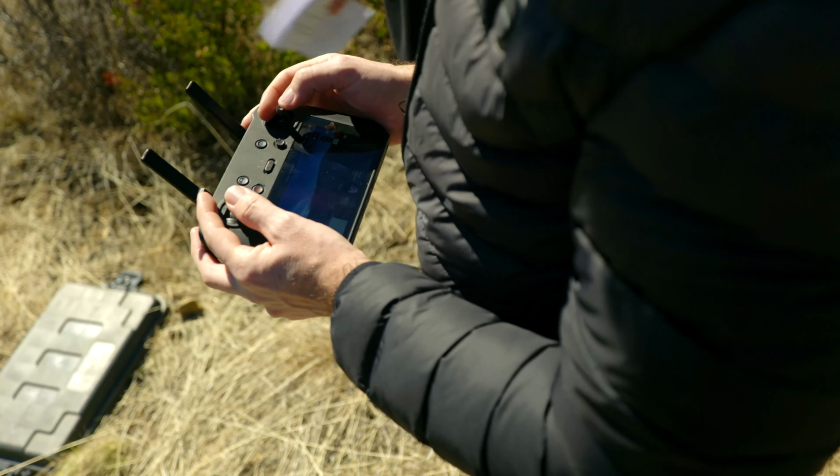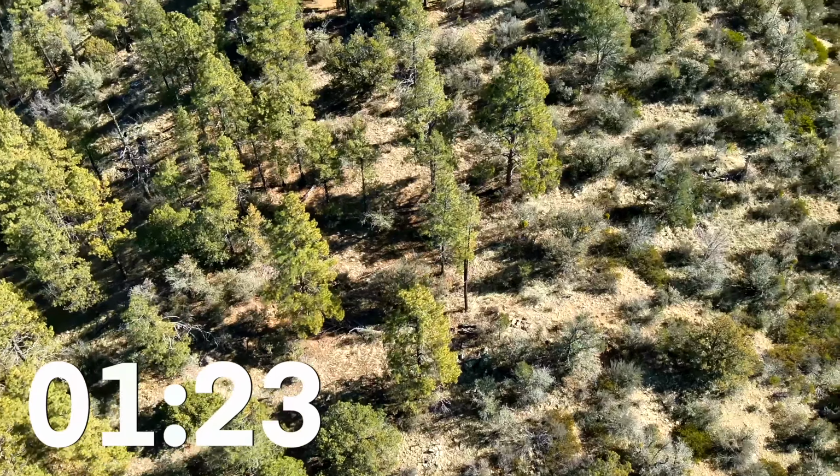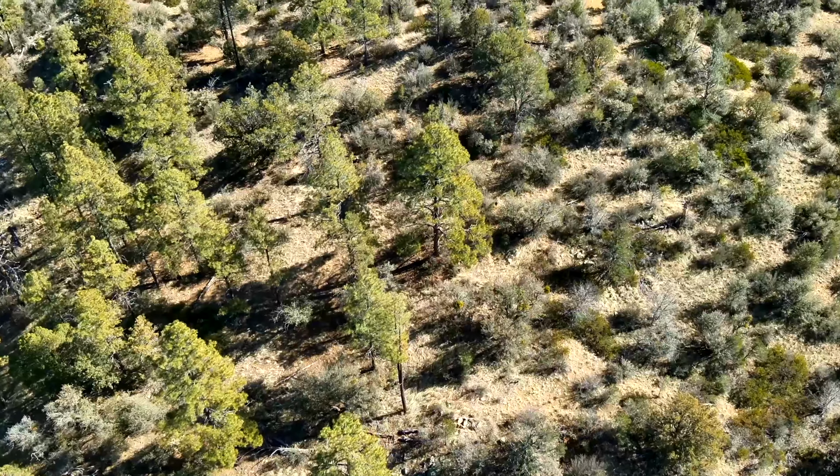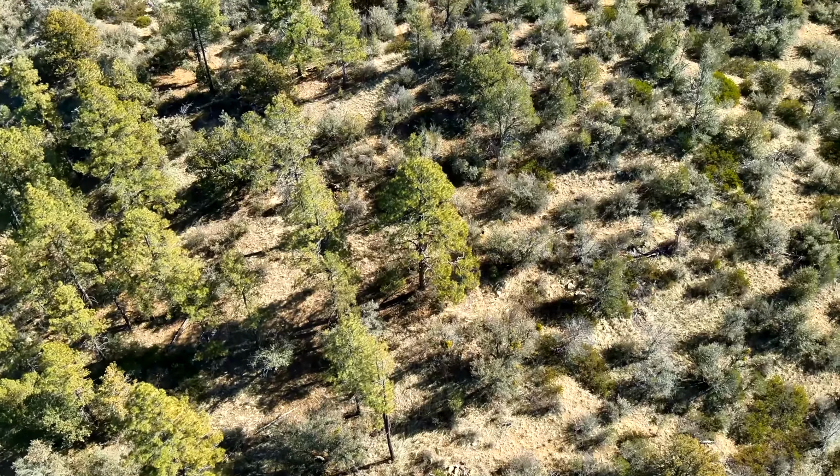All right, Greg, so what's your strategy here, first flight? I'm gonna try to find the person. Well, I'm gonna split the screen between the thermal and the RGB camera. All right, I'm heading east now. I'm gonna be looking for that yellow bag. I can't quite see them, but I can tell where they are. Thermal is gonna be tough because it's middle of the day right now. Greg might have a little bit of a challenge.